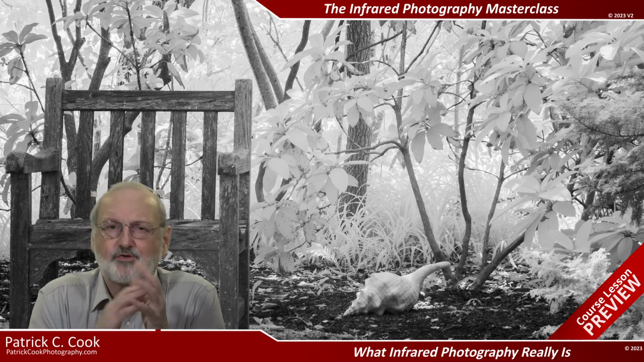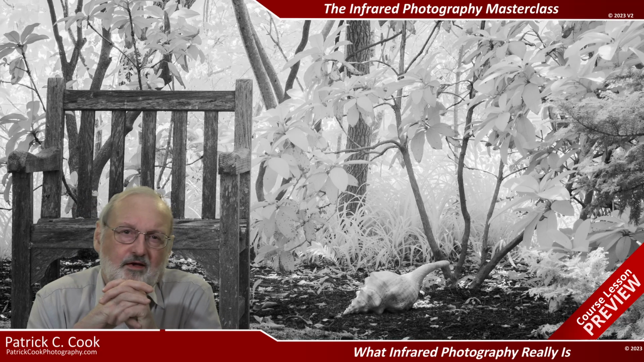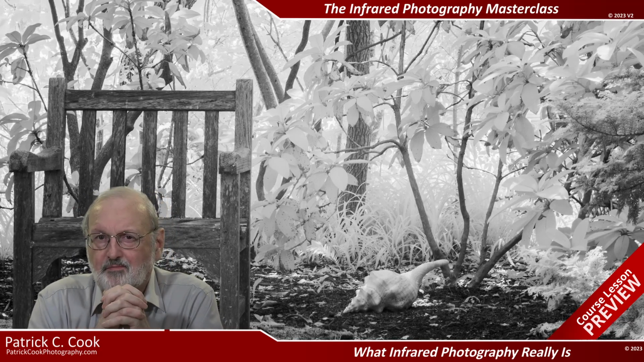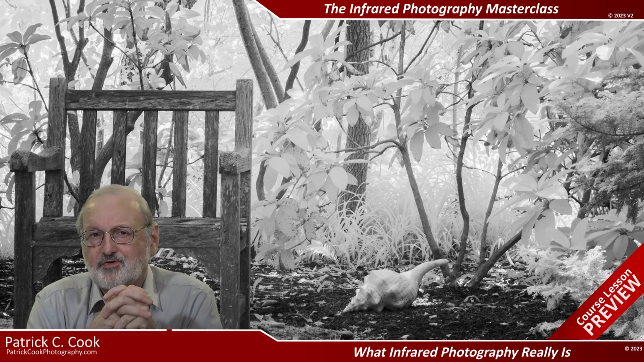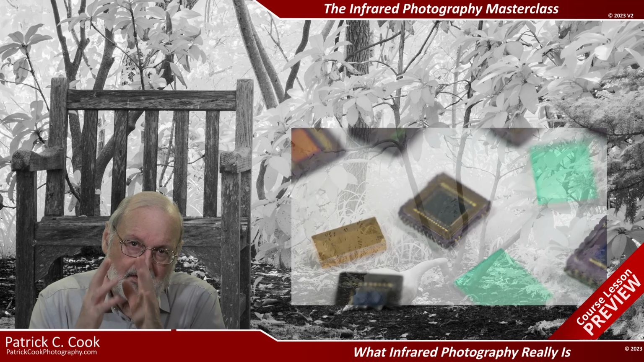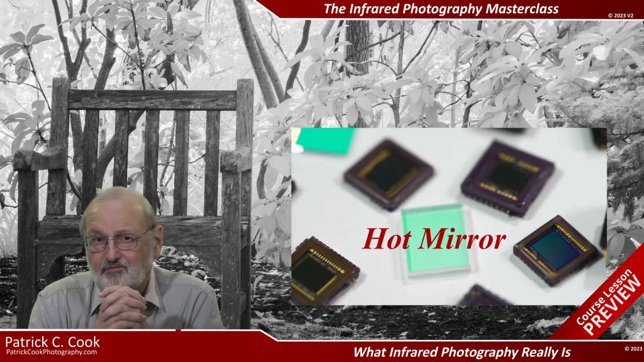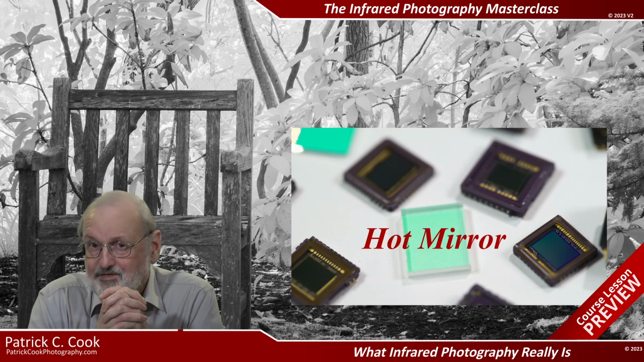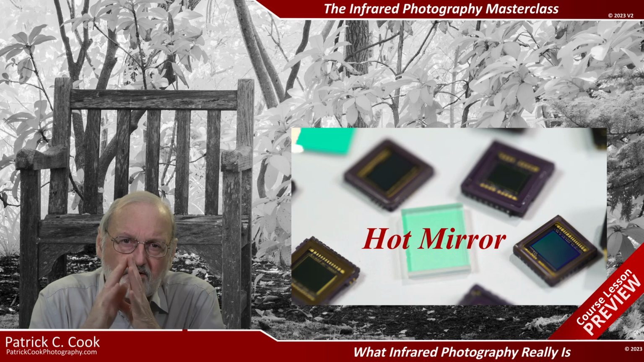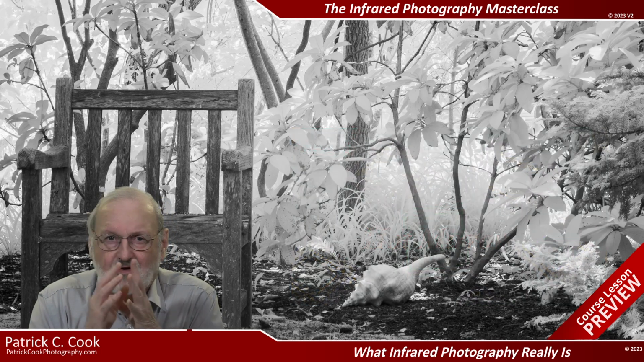Well, as it turns out, the digital camera that you bought has just one small part away from being able to record radiation in the near infrared spectrum. Camera manufacturers have long been placing a filter in front of digital camera sensors to cut the radiation beyond the visible spectrum.